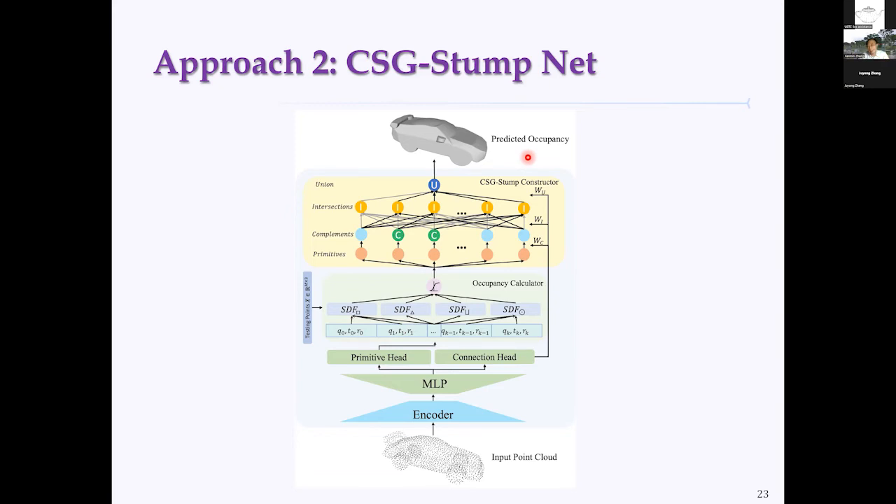To make the process more stable, there are some tricks we can play, especially in defining the occupancy functions. Usually it is binary, so it's not differentiable. So we follow some ideas from existing work. We compute a signed distance function, or construct a signed distance field, and then use a sigmoid function to convert the signed distance field into the occupancy function. In this way, we can make the algorithm more reliable.